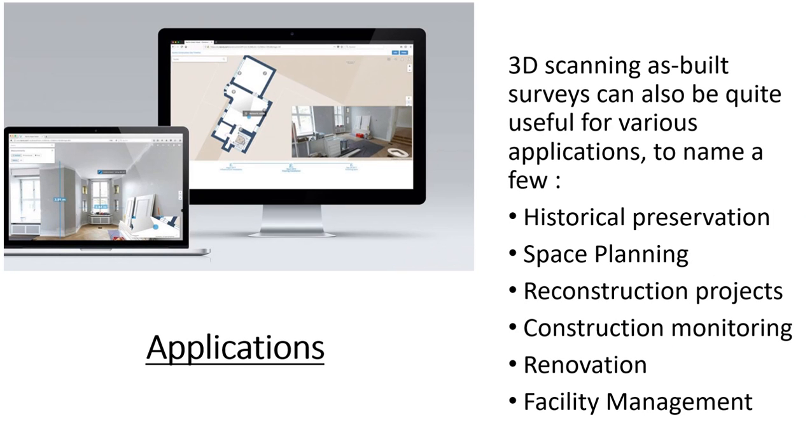Applications. 3D scanning as-built surveys can also be quite useful for various applications. To name a few: historical preservation, space planning, reconstruction projects, construction monitoring, renovation, and facility management.